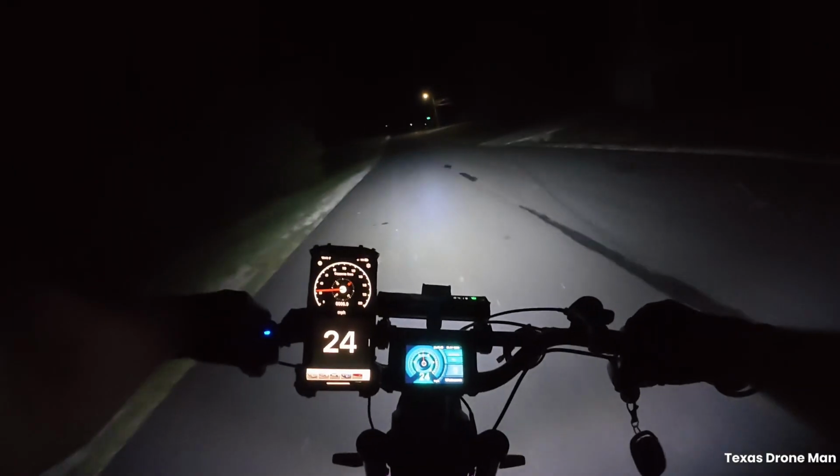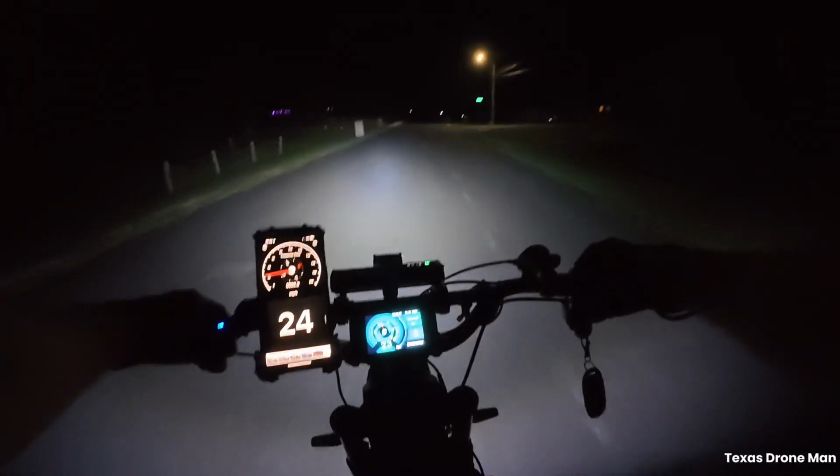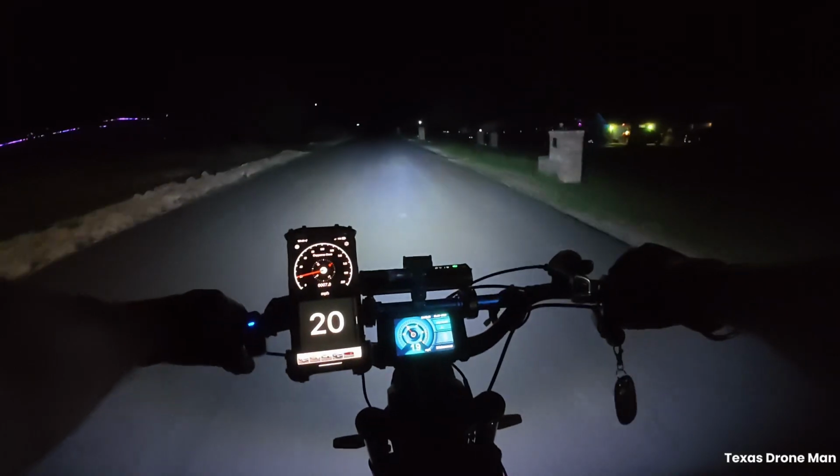Some of these streets got a little bit of wet spots to them. It might have rained earlier out here while I was in Colleen doing my lead. There's old boy. There's his house.